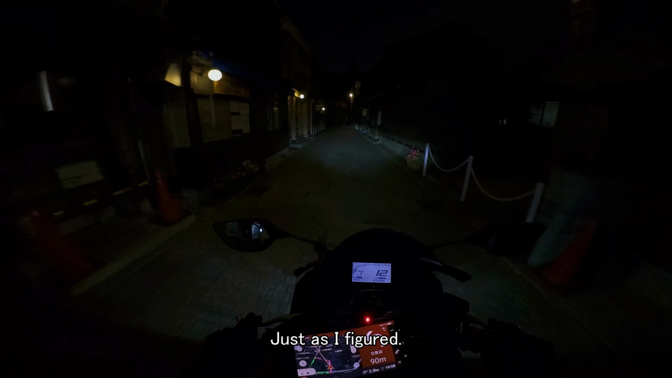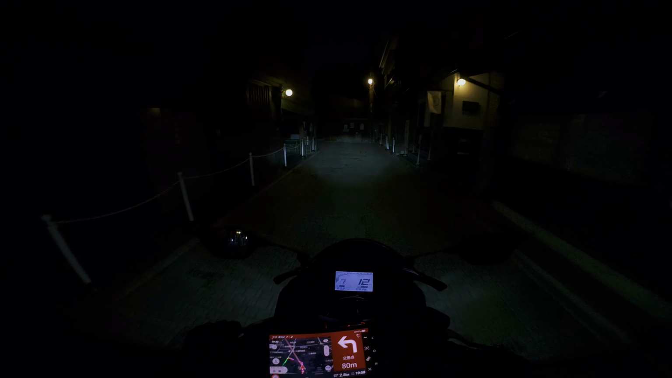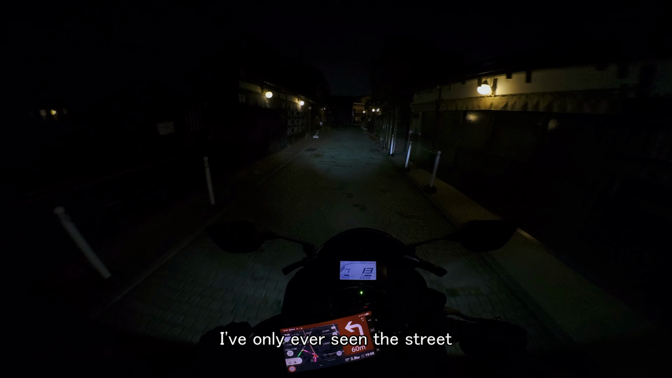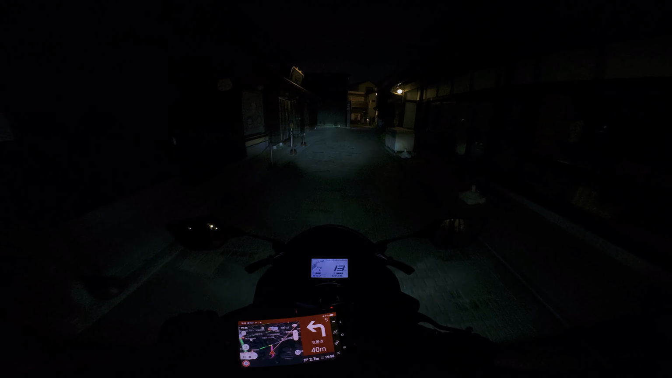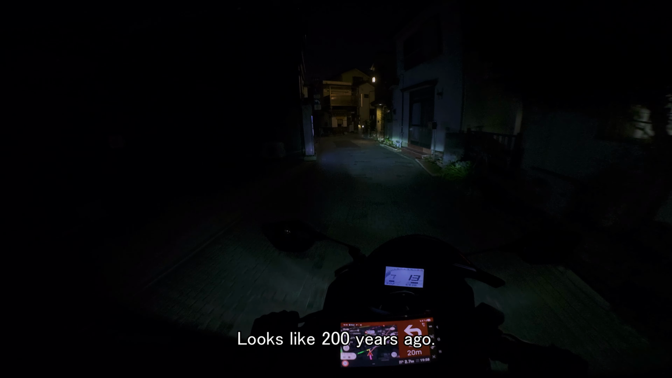Just as I figured, there's nobody here. Wow. That's actually very interesting. I've only ever seen this street packed with people, and now it's just dark. There's almost no lights. Looks like 200 years ago.